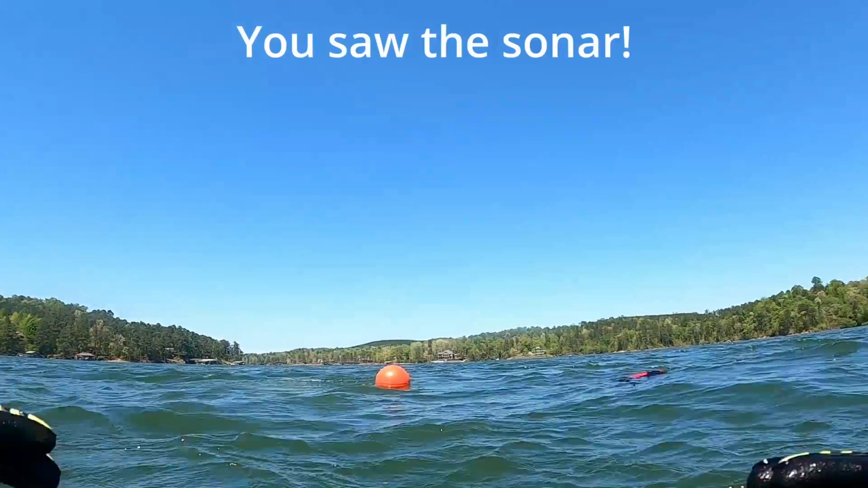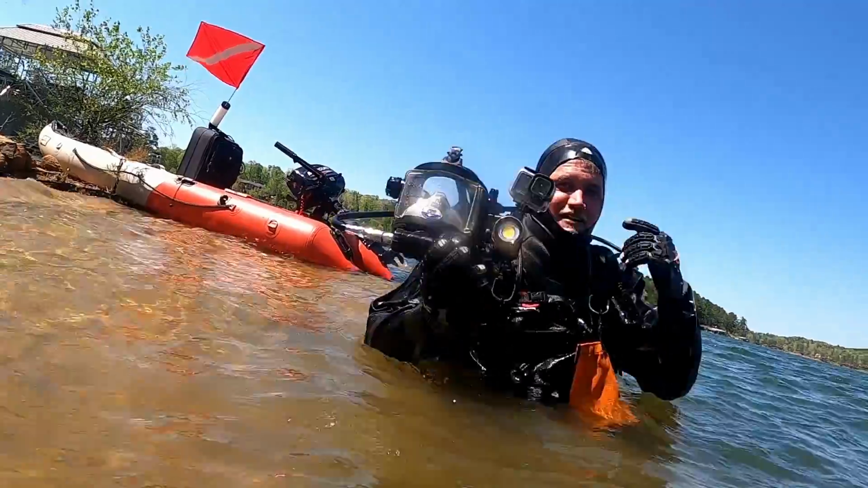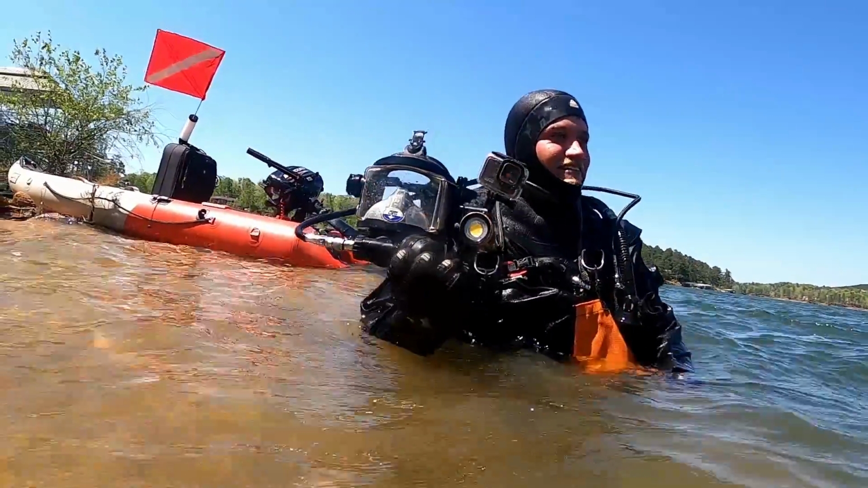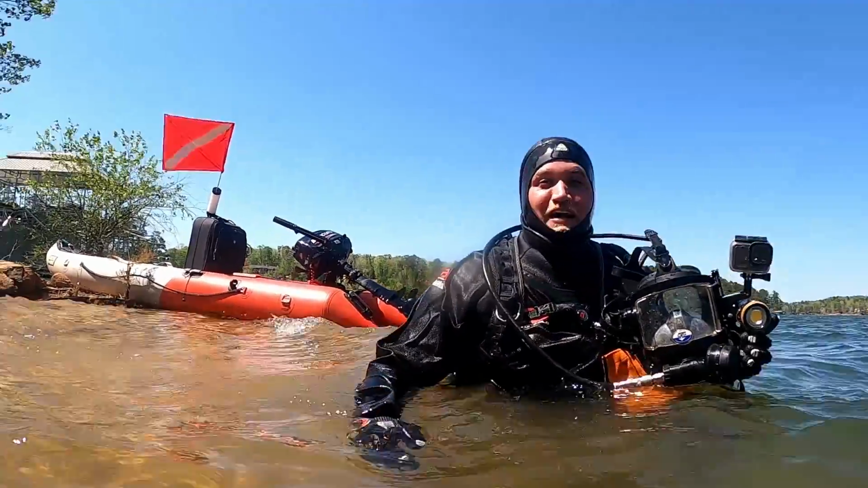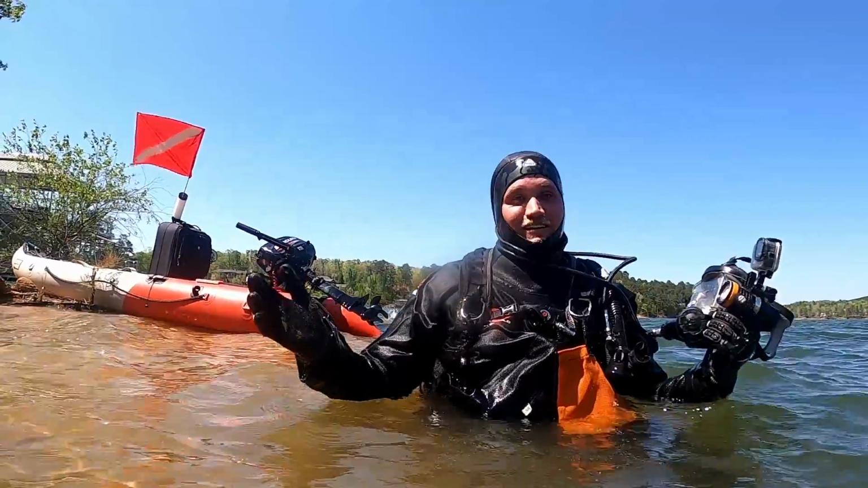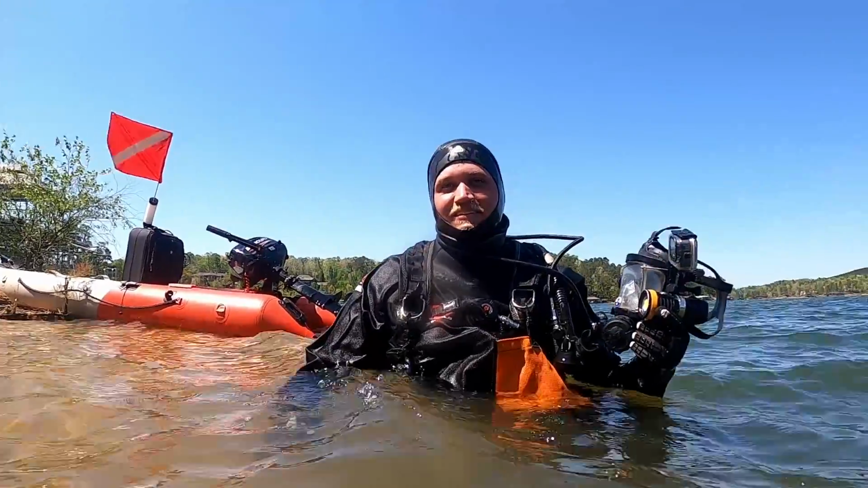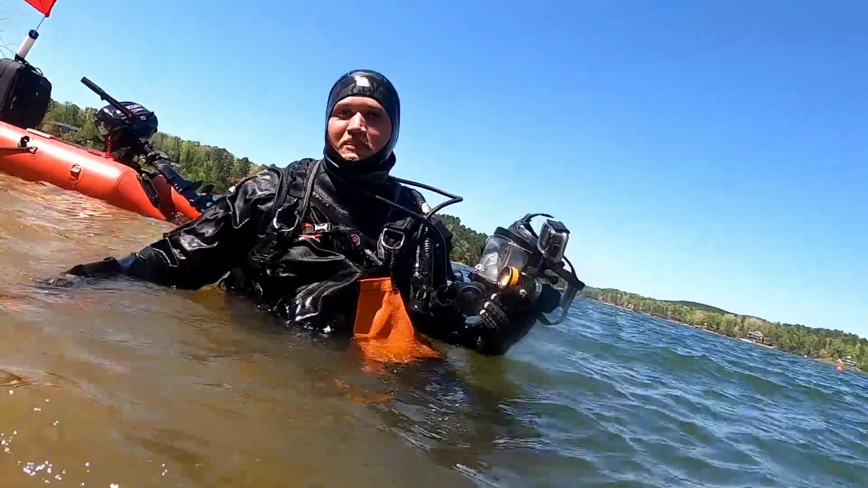You saw the sonar. Oh man, it's one thing to not be the right car, not even be a car. It's one of those dang buoys that goes underneath the docks. It looked right though on the sonar. A little disappointing, but it wasn't nothing. It could have been nothing here. Obviously, at first I thought I saw red when we first got to the bottom, and I was like, oh! And then all of a sudden I saw that. Immediately I knew exactly what it was.